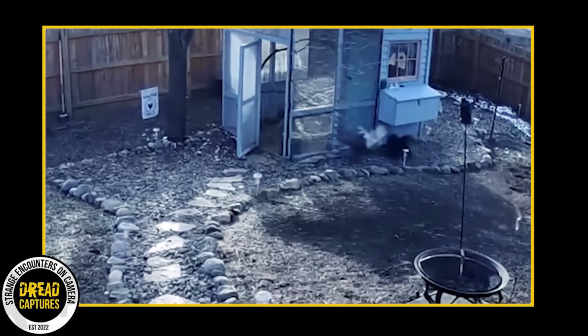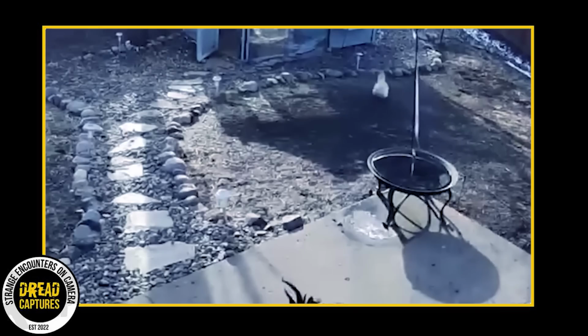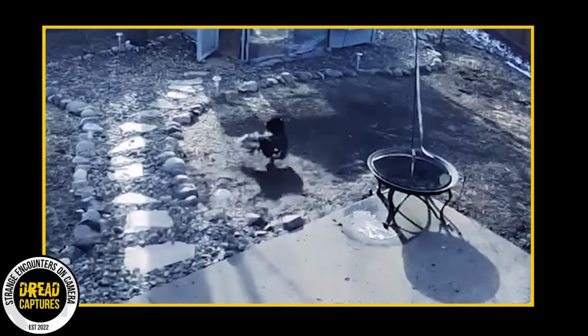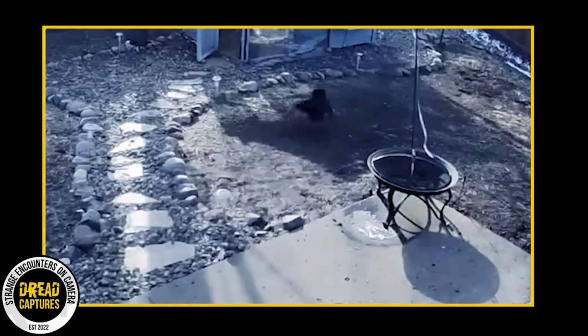A home security camera caught the moment a hawk tried to dive bomb an unsuspecting hen in a backyard. As you can see, the hawk swoops in and corrals the hen. However, there's a brave rooster that is saying, "Not on my watch, pal." Okay, so to better distinguish who is who through all the feathers flying, the hen is the white one and her knight in shining armor is the black rooster.